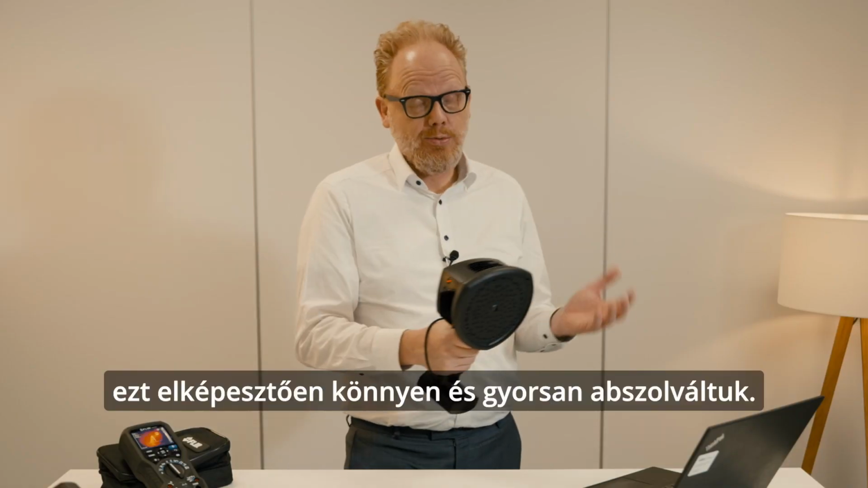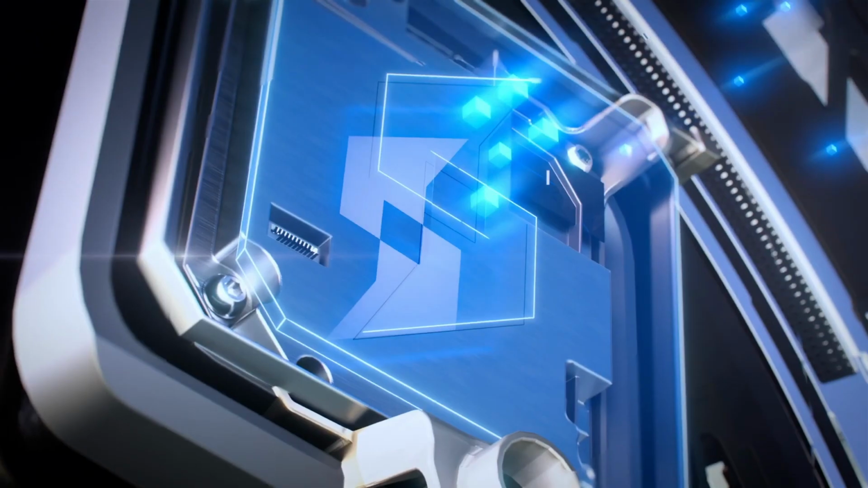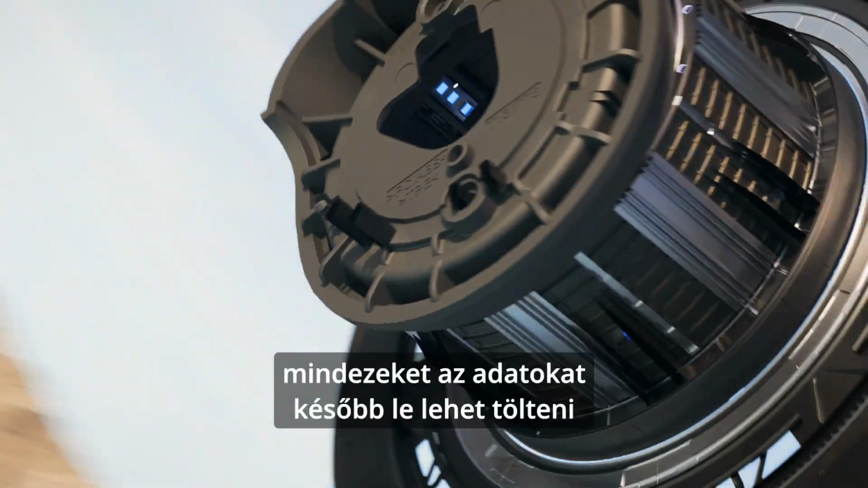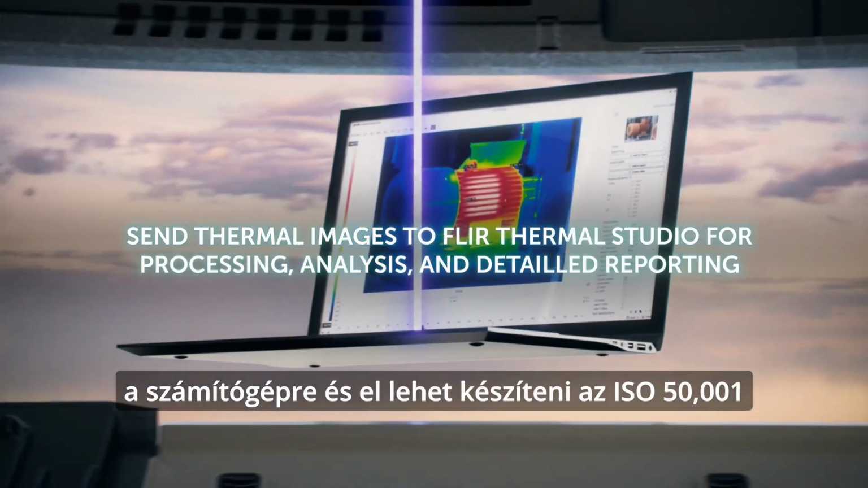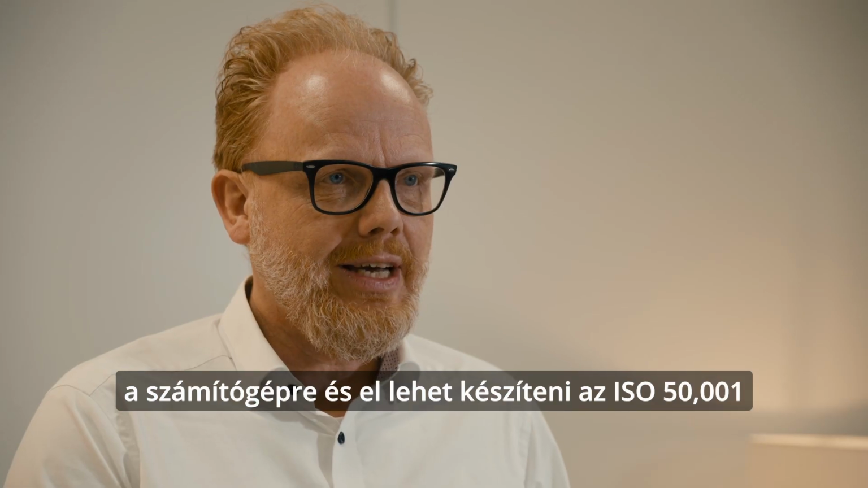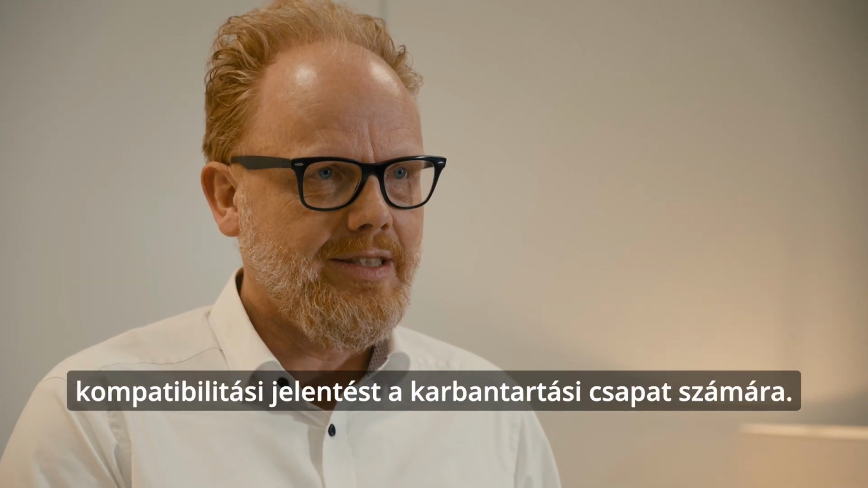Like you've seen, this was super easy and super fast. When you've finished your inspection round, you will be able to download all this data later to your computer and you can make an ISO 50001 compatible report for your maintenance team.